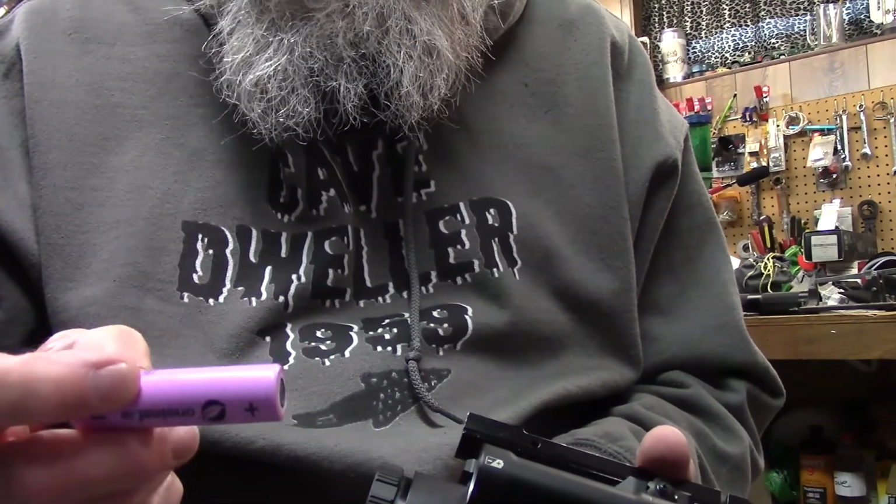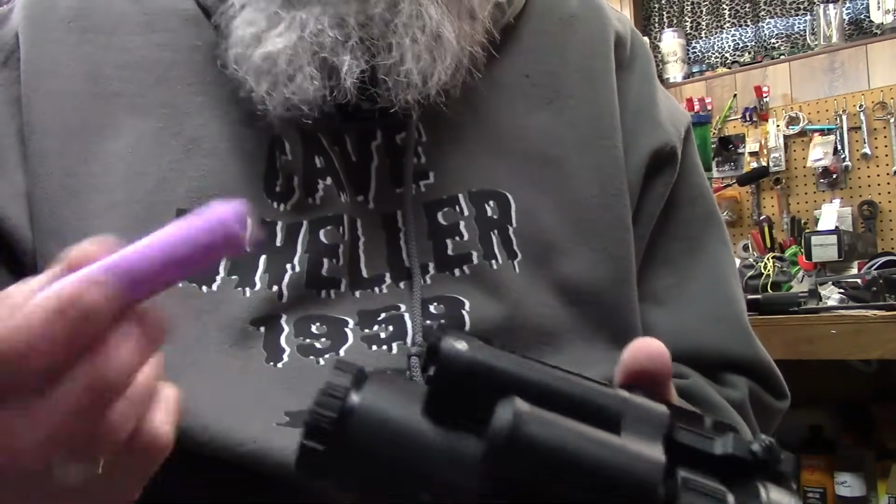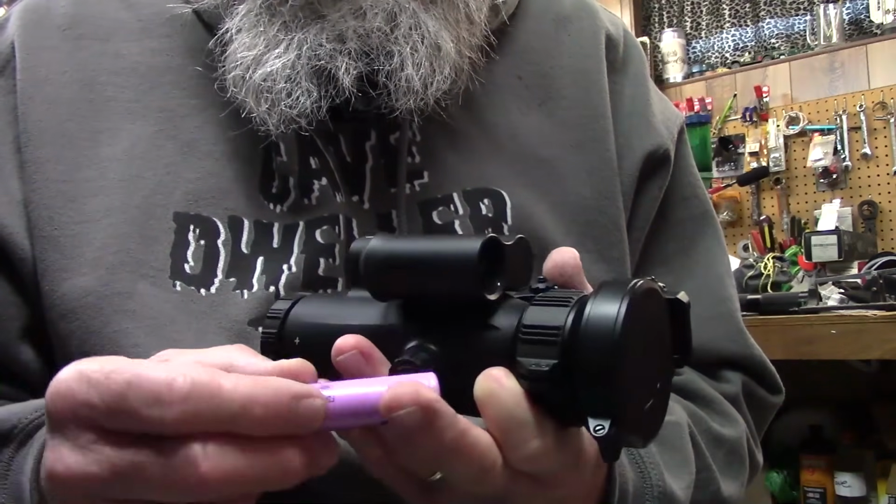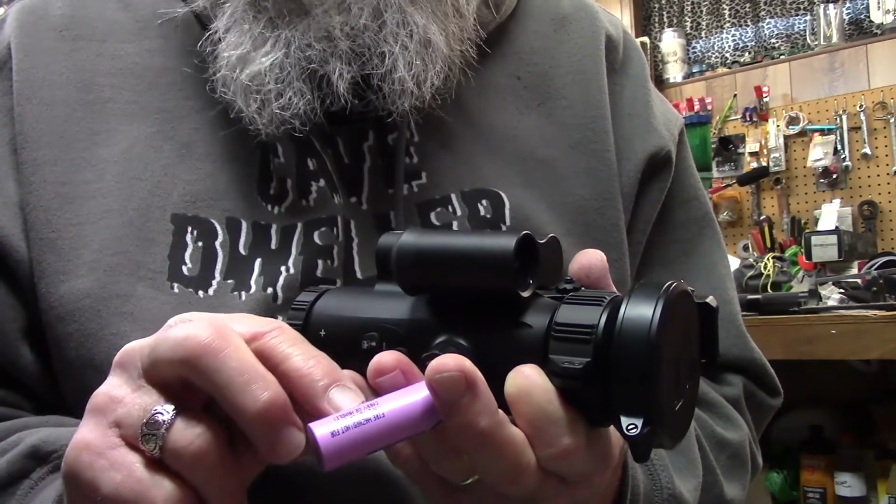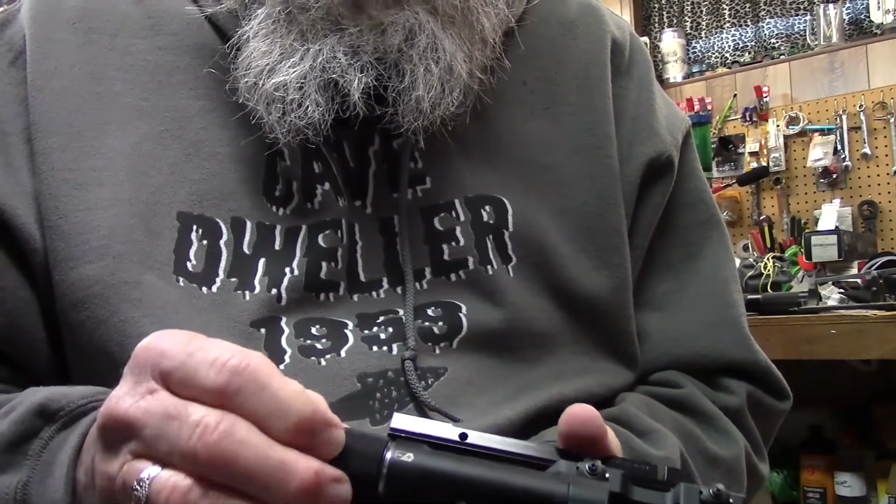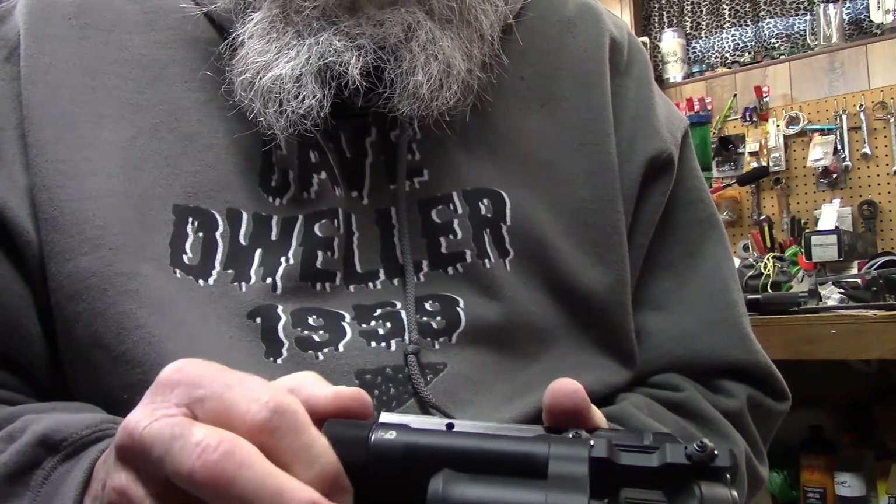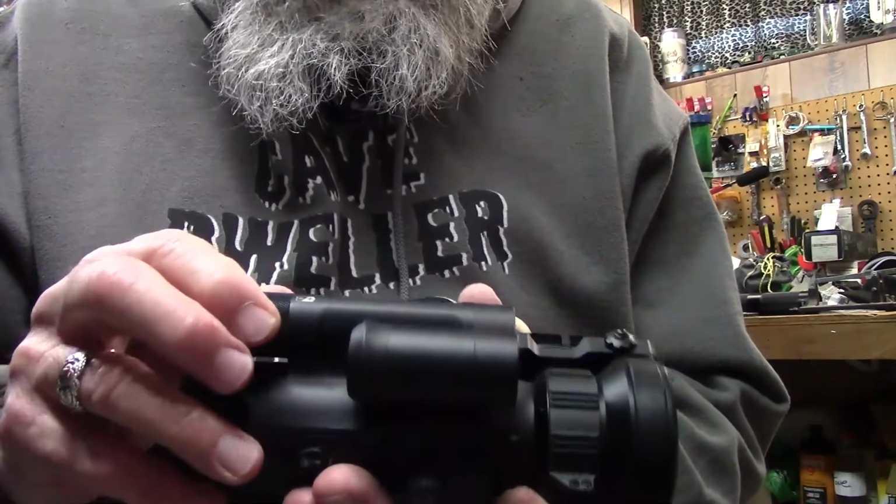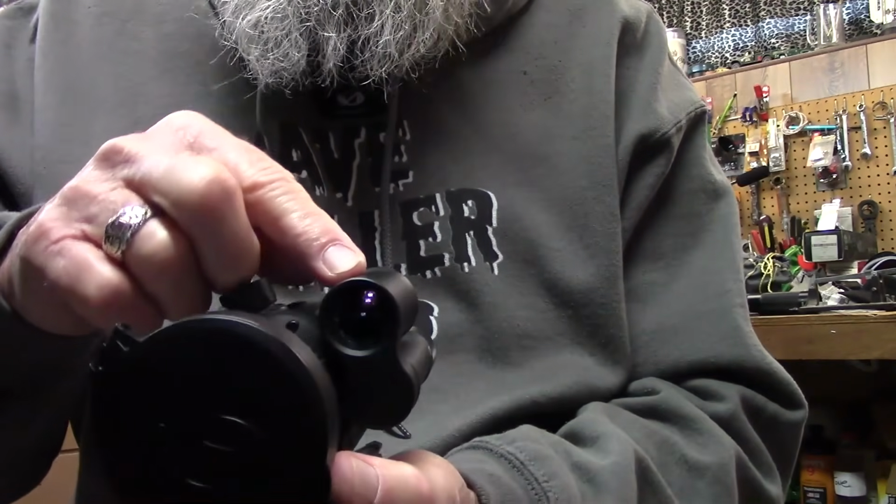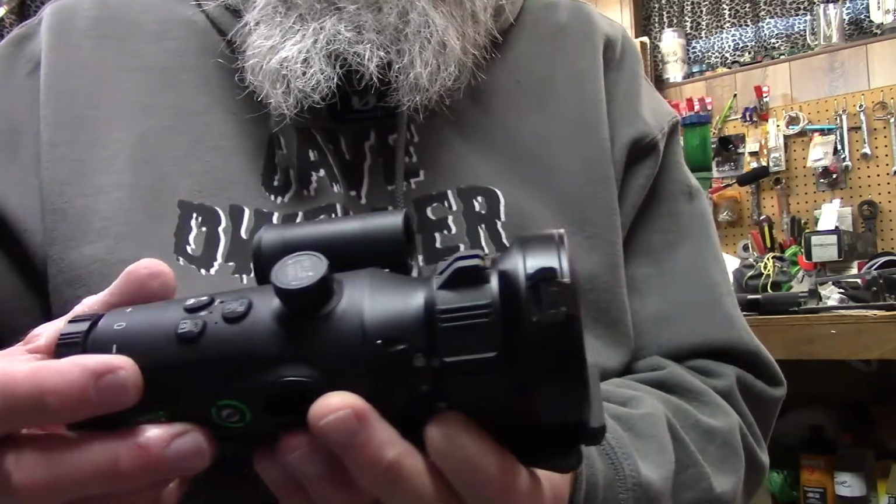I went on, Googled it, and I ended up at the 18650 battery store. This thing comes in hundreds of different configurations, and I actually found a battery with all the exact same numbers. It's a Samsung battery. Four of them with the little charger sent to my door, $32. You can get them from Oneleaf. If you want another battery, $10 a piece. That's pretty reasonable, actually. They say it's 1,300 yards. I've hit stuff at 850. I've just never monkeyed with it any farther than that.